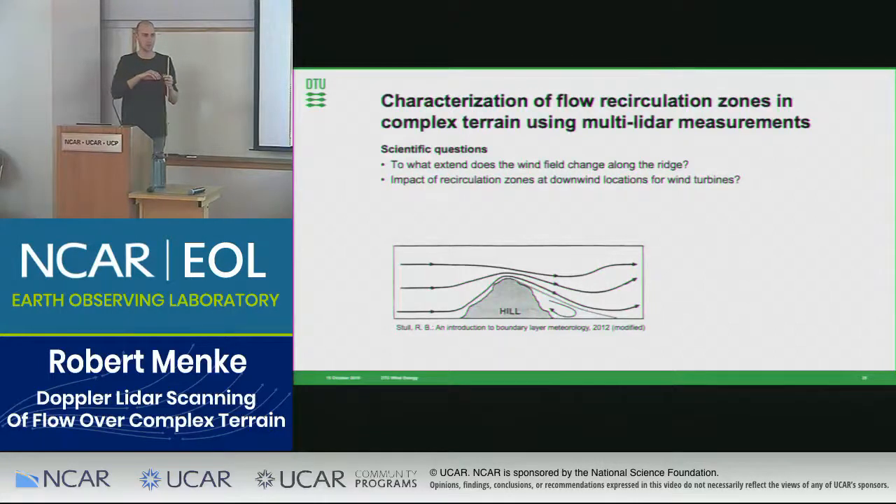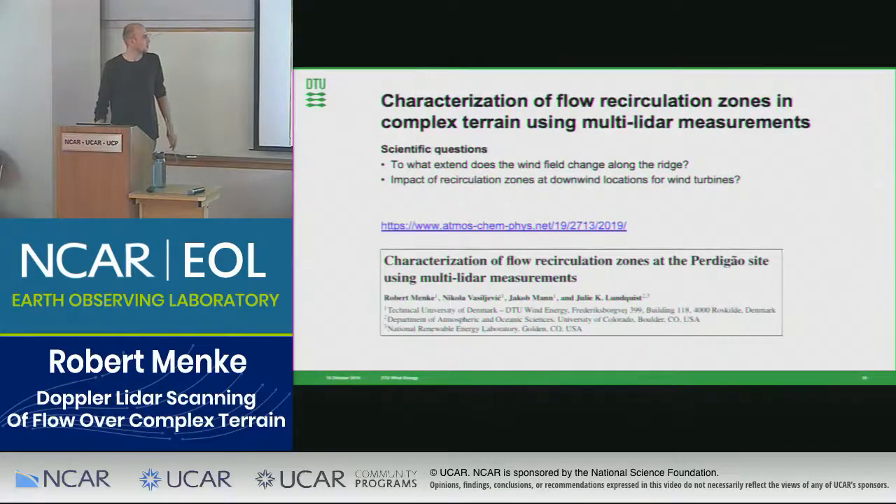So basically, does the recirculation zone look the same along the whole valley, or is it changing along the valley? And then what is the impact of recirculation at possible locations, so basically at the downwind ridge. This work has been published in the ACP journal, and it was also prepared with my supervisors and Julie Lundquist from CU Boulder.